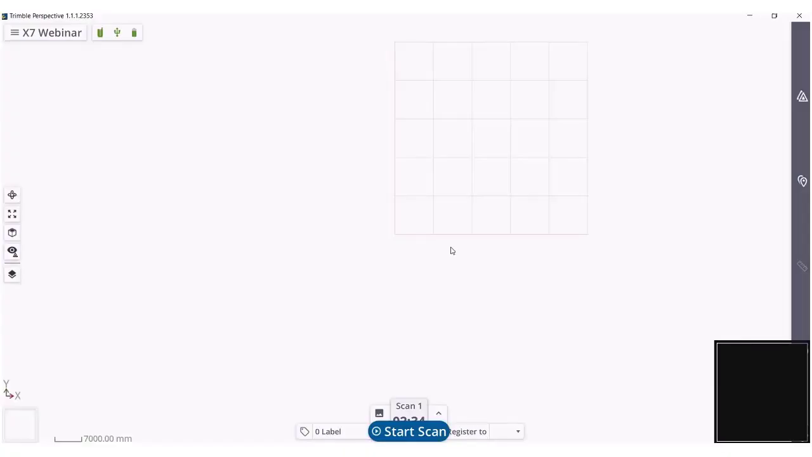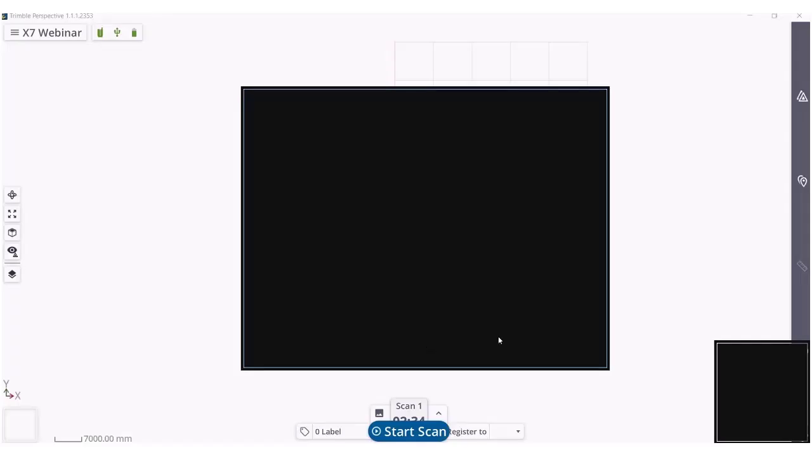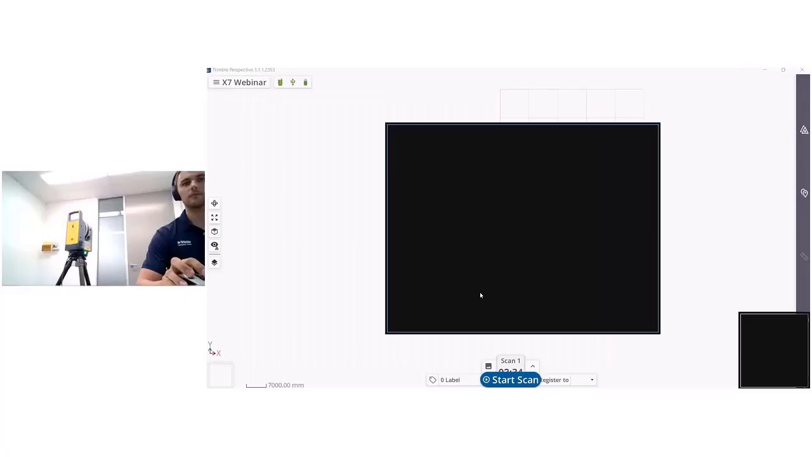Okay, so we now have Trimble Perspective open, and if I can just show you the setup of the room that I have.